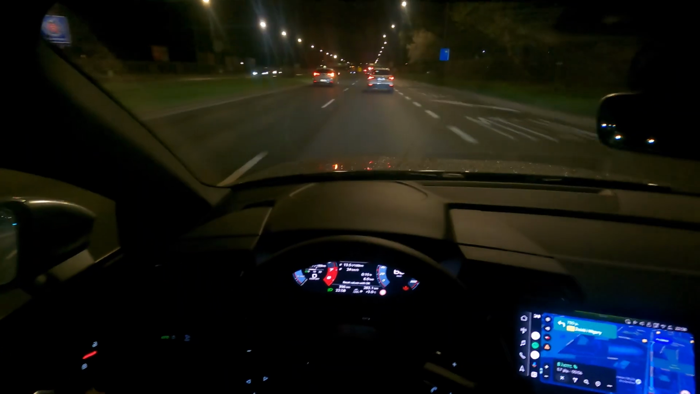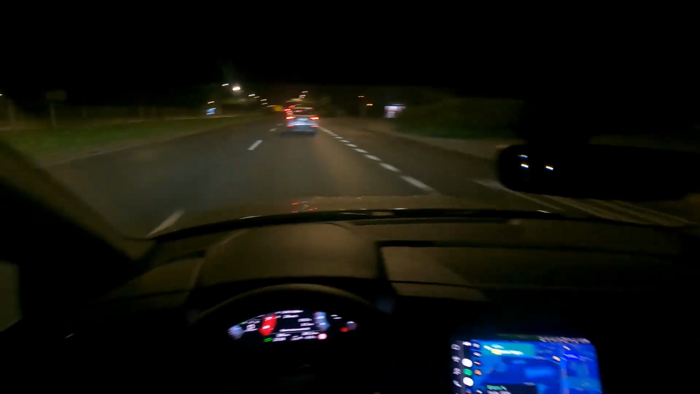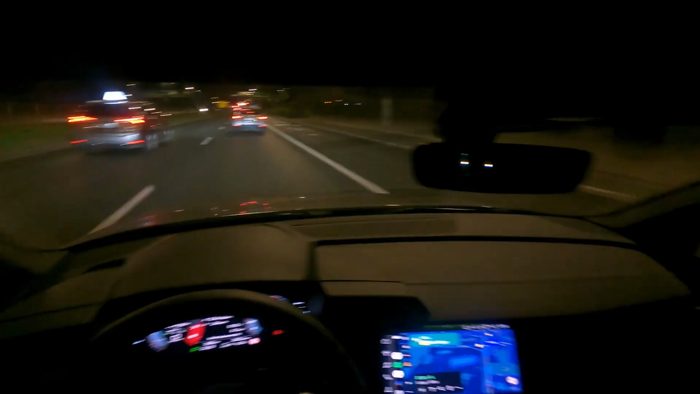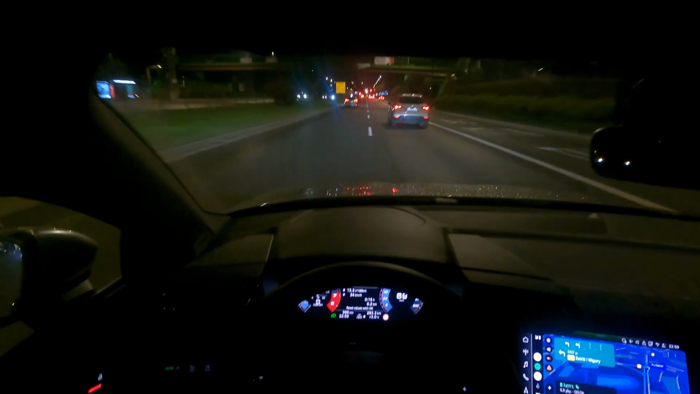I would like to have these indicators here to see when cars are overtaking me or not. Like here. We'll do a video with 5 things that I like.